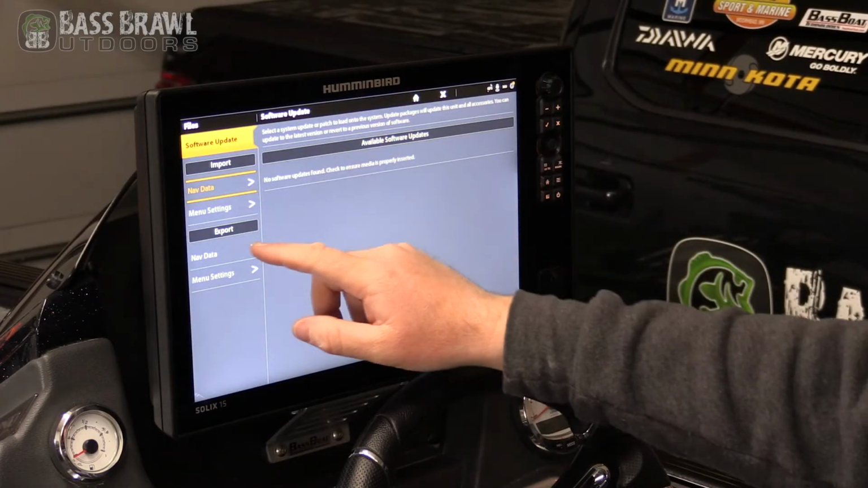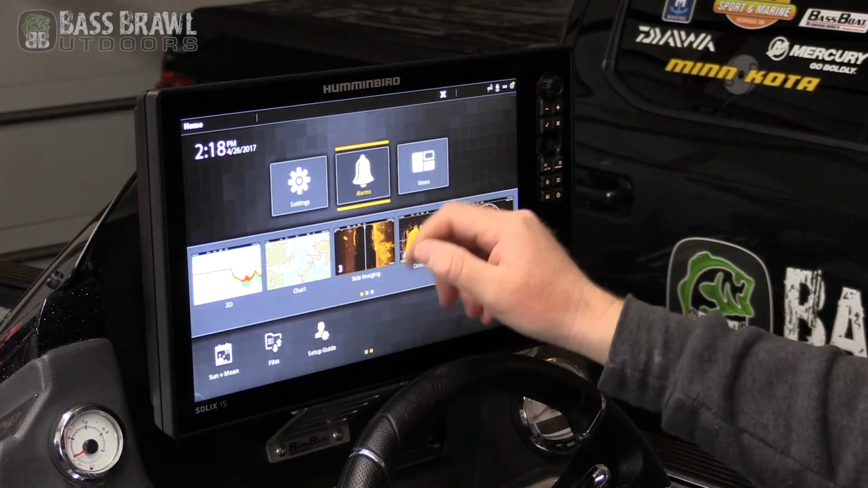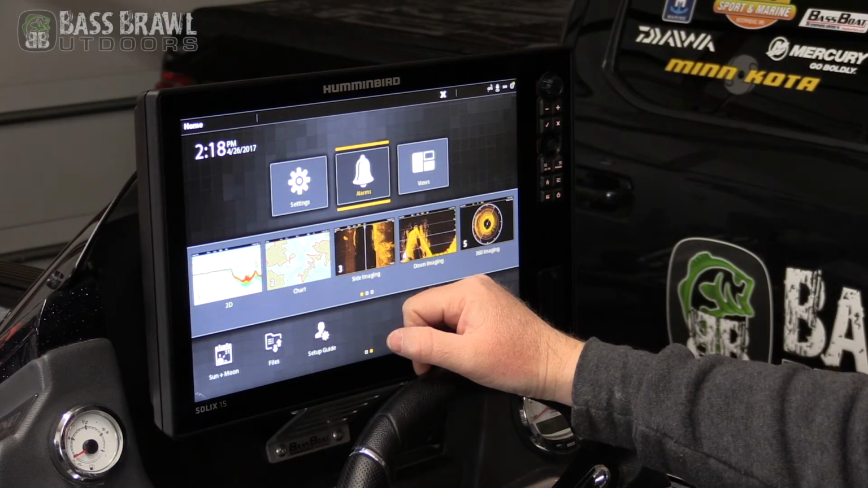If you need to back this unit up, you just go to export, hit nav data, and it's going to put it from your unit onto your card. You can also go in here and export your menu settings. So if you have multiple units, you can just save it and then use those settings and import the settings on all the devices. The top middle option is called alarms.